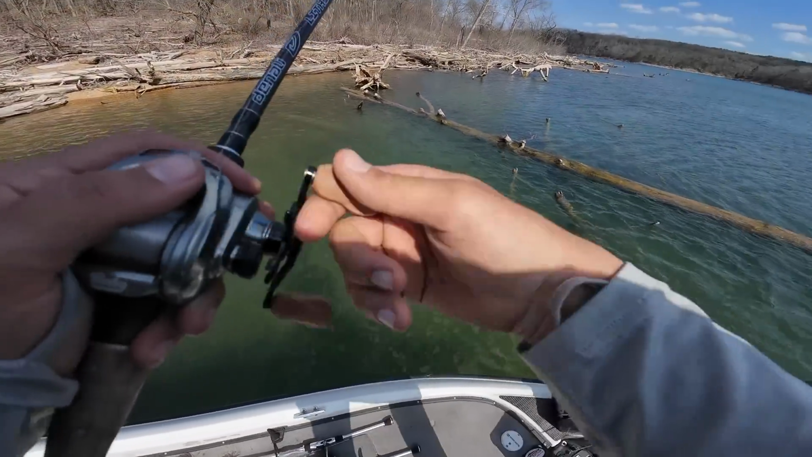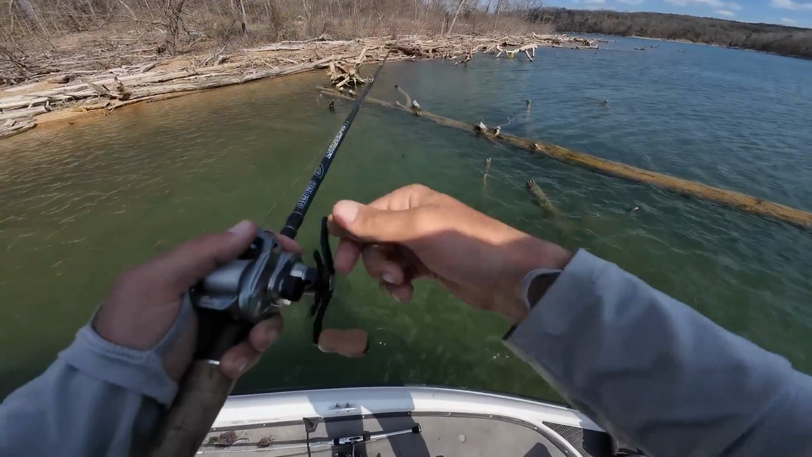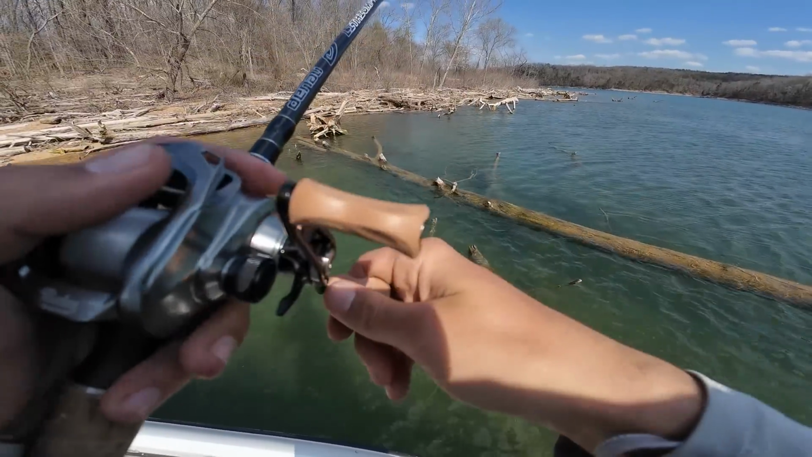All that pea gravel is great for bass to spawn around, and there's great cover for them with all these laydowns. So everything a bass needs is right here, and pretty quick. We just got a bite within 2-3 minutes of doing this, so that's a good sign.